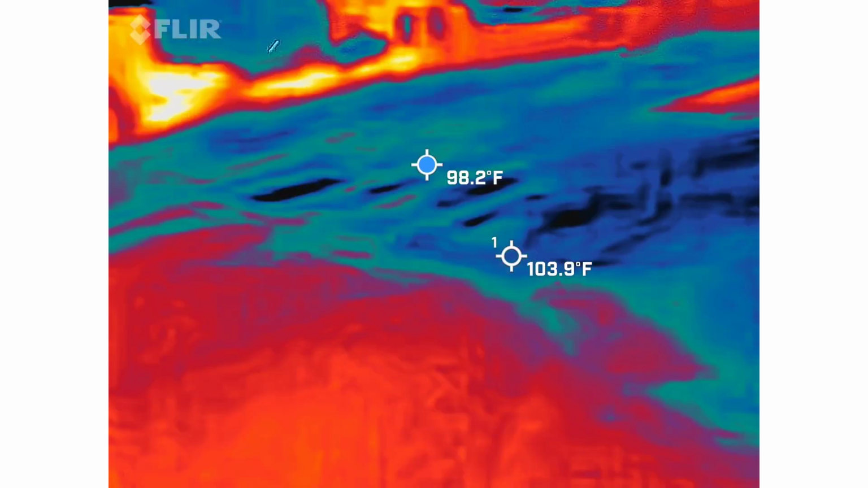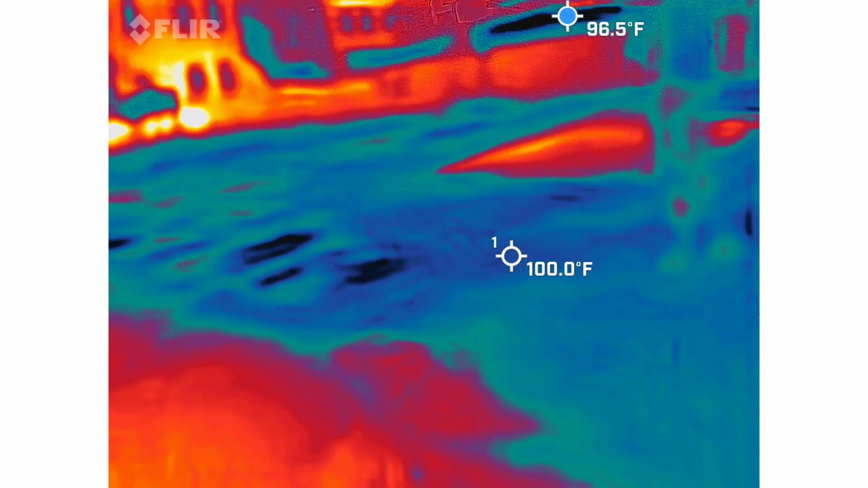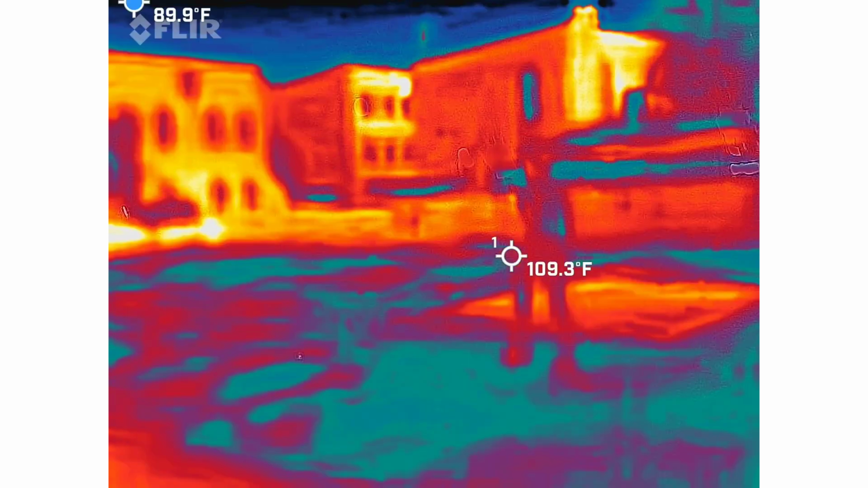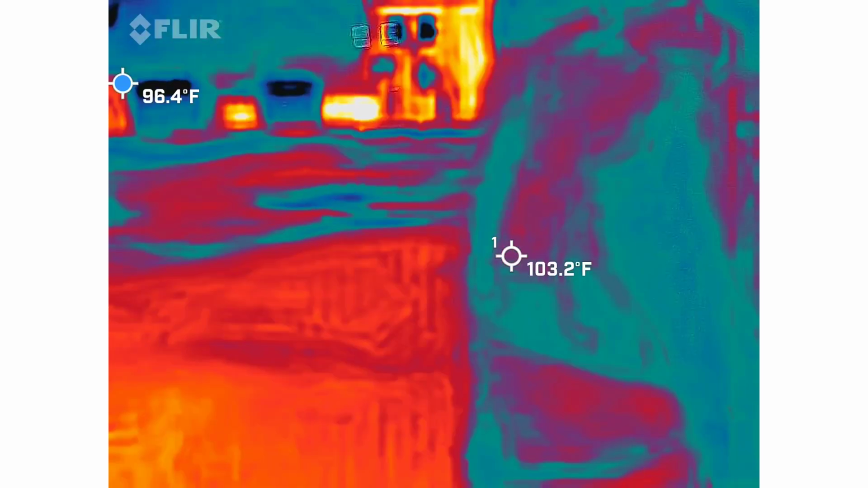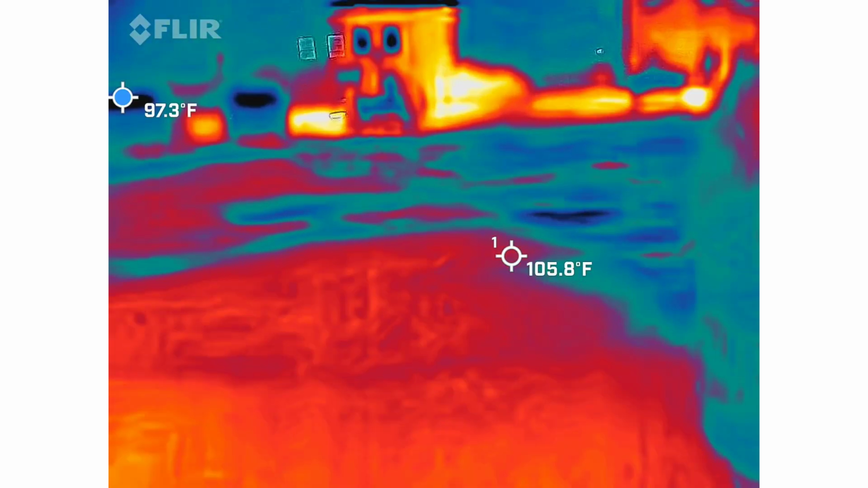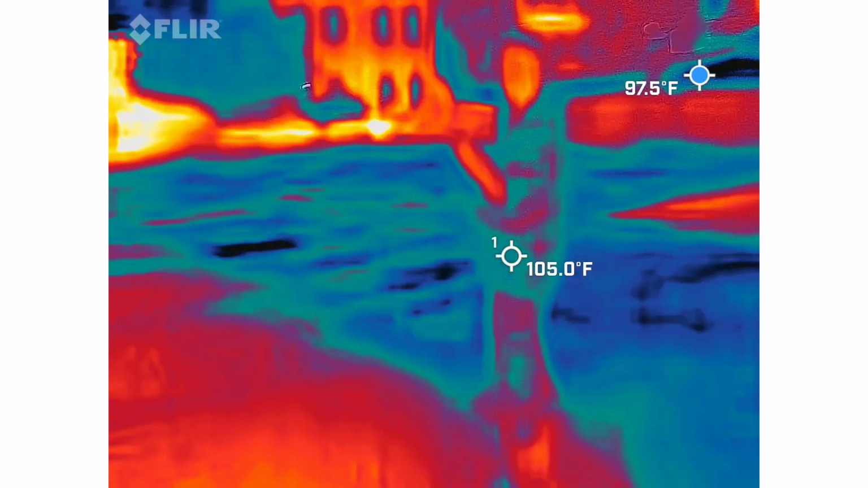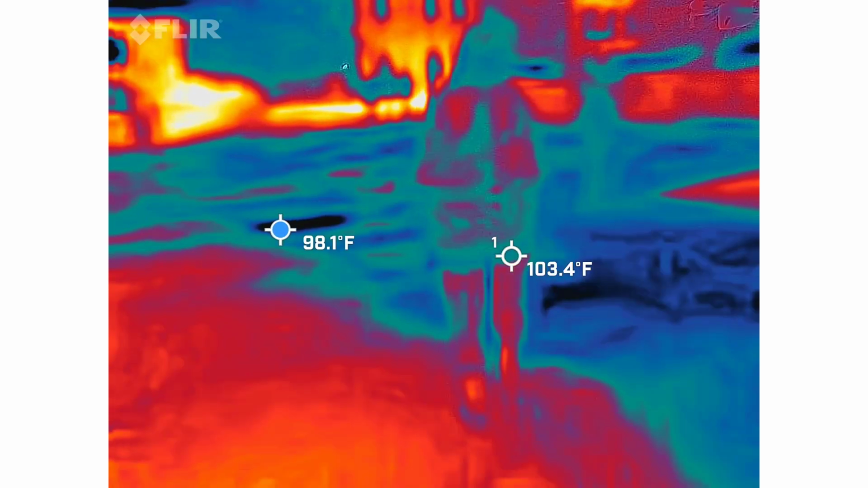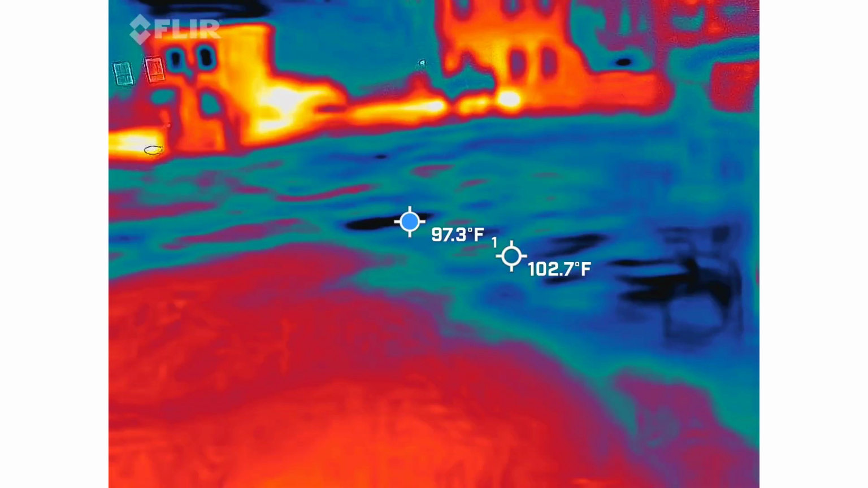Which president was a pallbearer at your funeral? Oh. Well, just point at that thing right there.